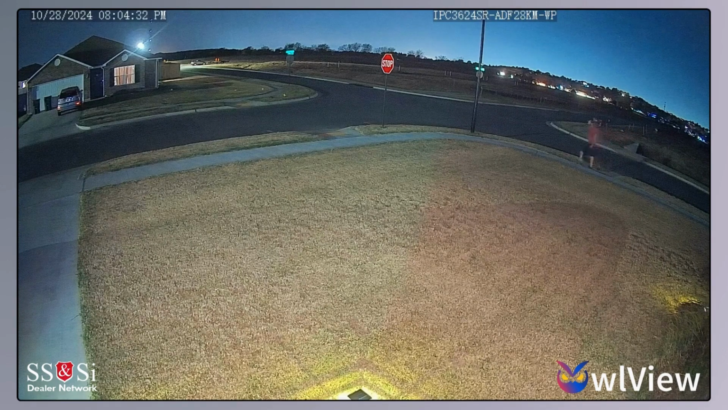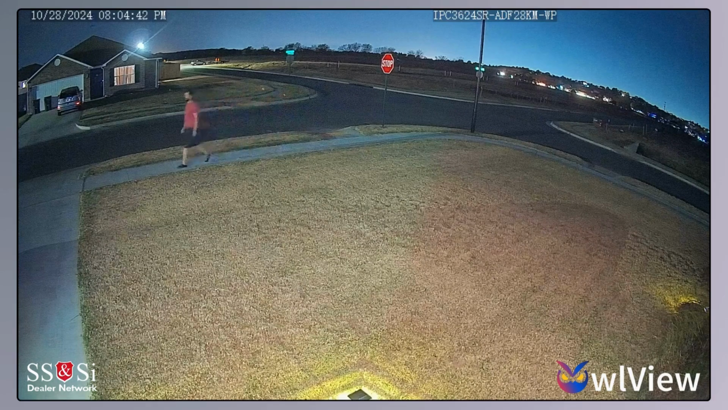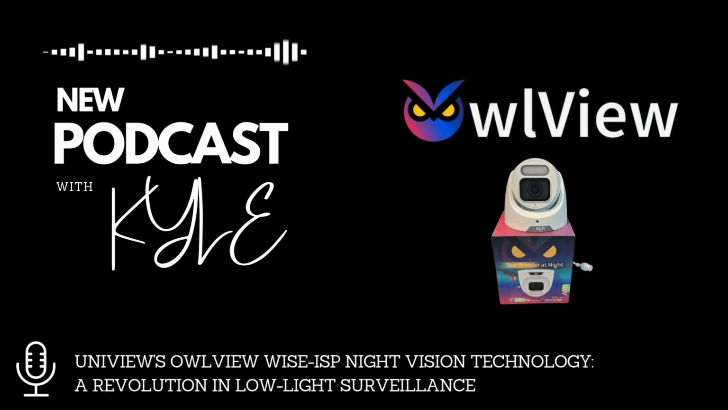Oh, and I remember they mentioned something about ghosting reduction. What was that about? Right, ghosting. So sometimes in low light footage, you get these blurry spots, especially around things that are moving. They kind of have trails, like a ghost. Ah, I think I've seen that before. Yeah, it's the camera trying to compensate for the lack of light, but it messes with the shutter speed, creates those weird artifacts. But the Wise-ISP in this OwlView is designed to minimize that. So everything's crisper, even in the dark. Faces, license plates, all that. That's a pretty big selling point, I'd say.